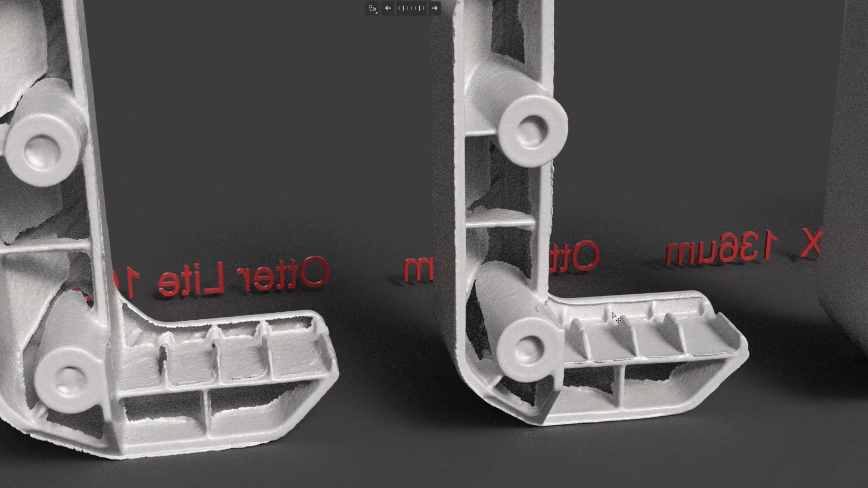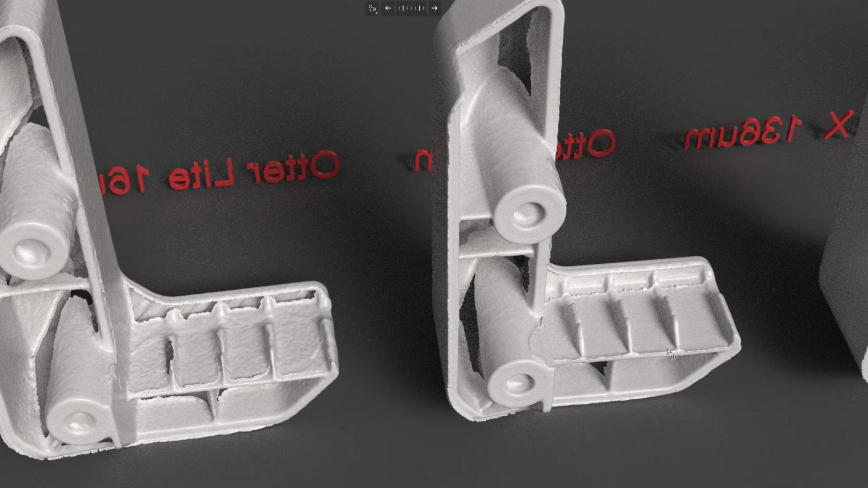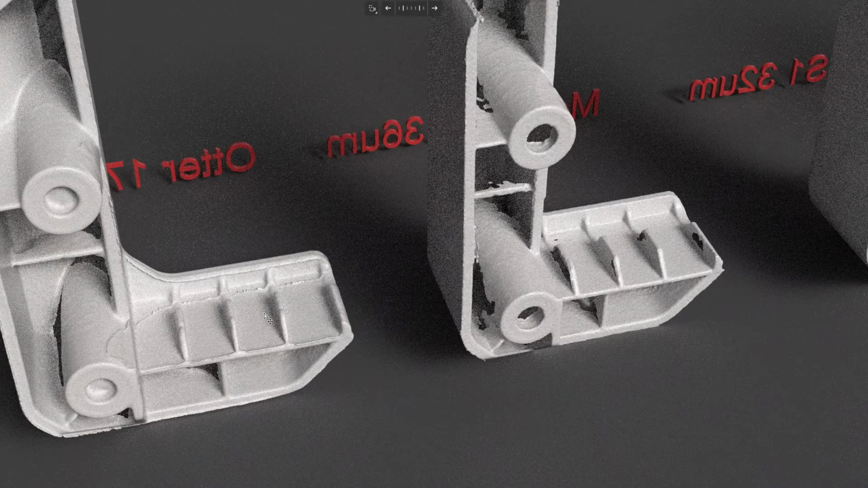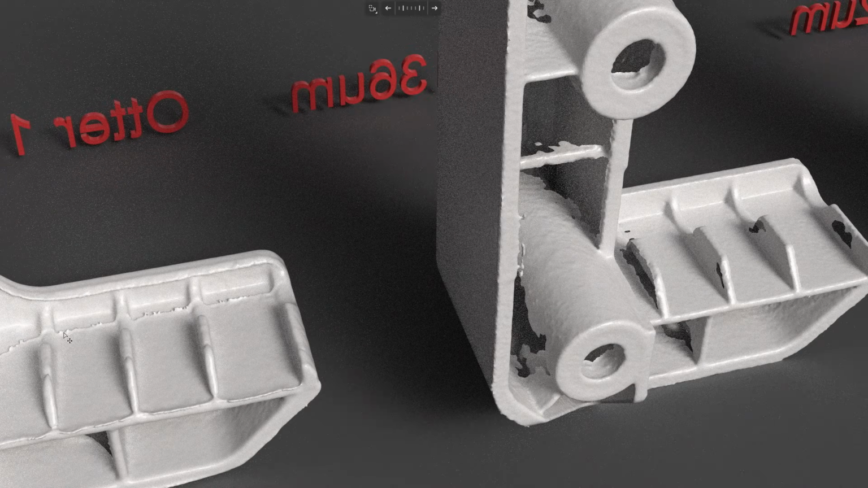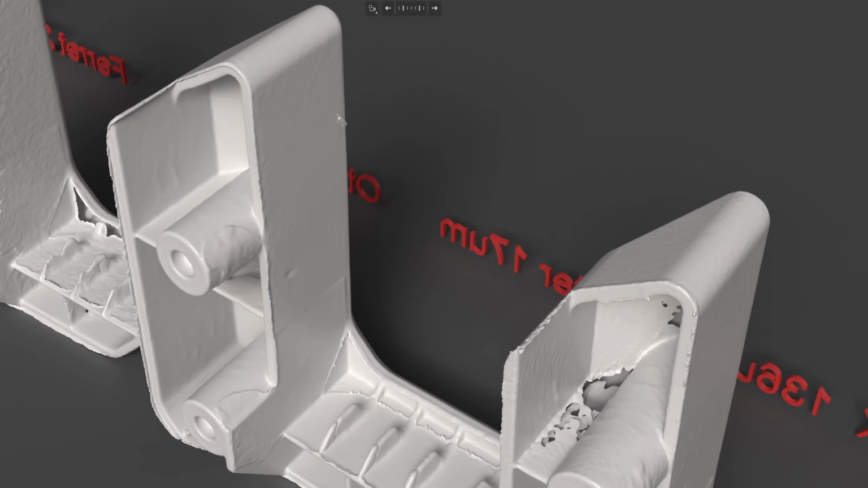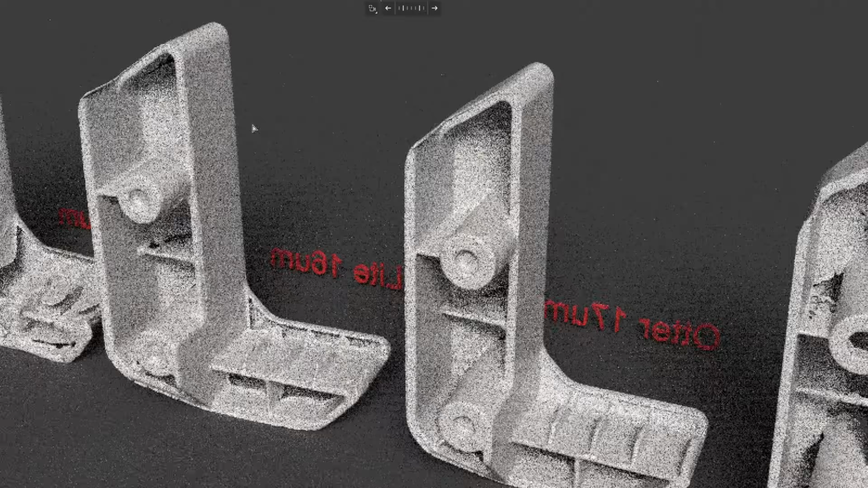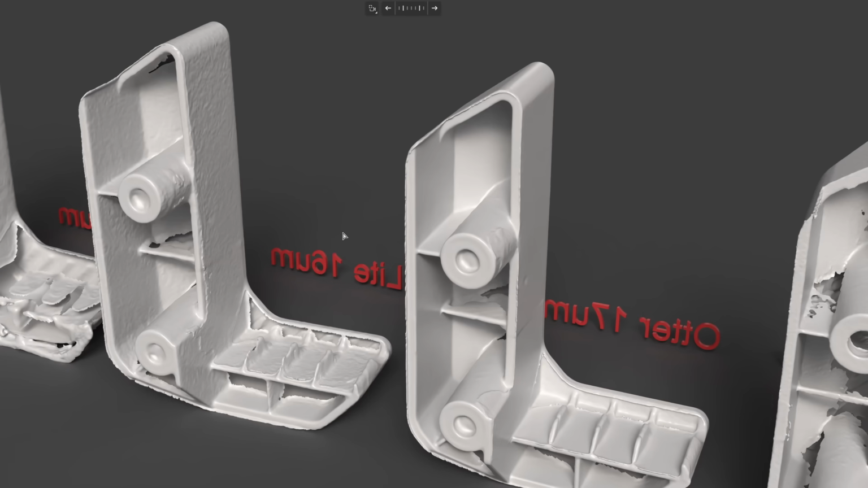The completeness of the lips is okay, but it's not as good as the laser scanner, but it's more complete than the Metro X. And there's a boundary noise that you can remove, but when you fuse the Otter, you need to slide the noise removal to 100%. Surface quality is good, quite smooth compared with the Otter lite. So I can't recommend the Otter lite for reversing small parts. It's going to give you low detail. The sidewall here is all missing.